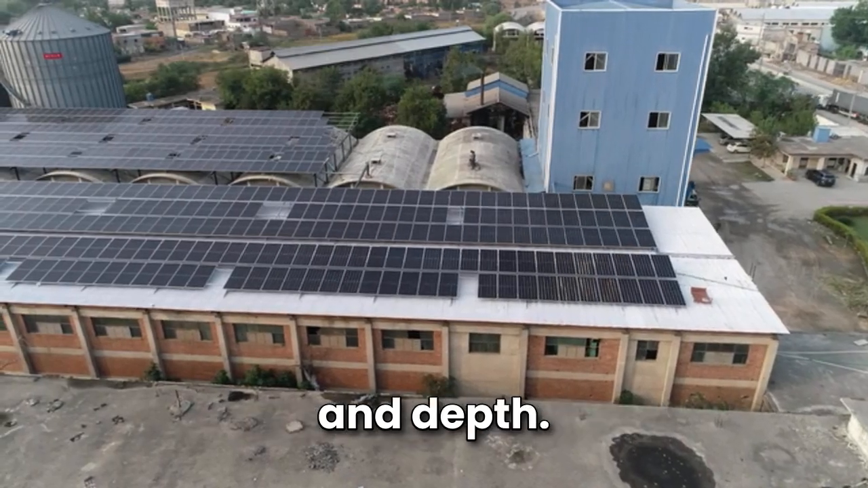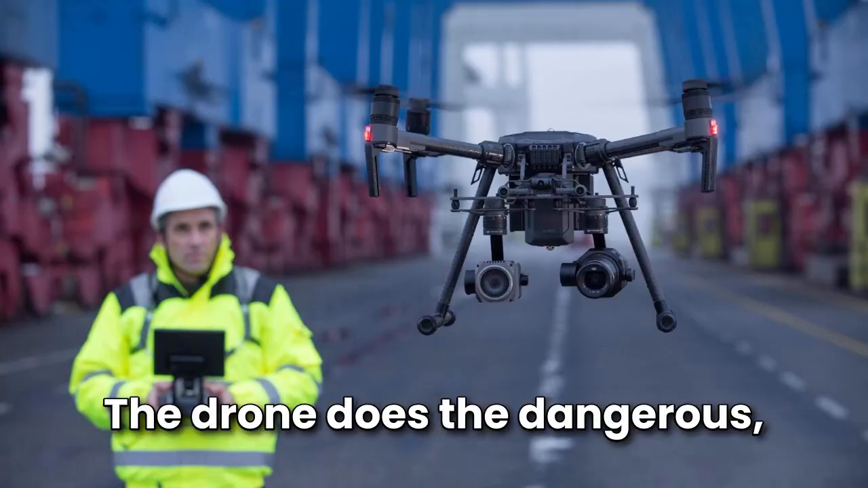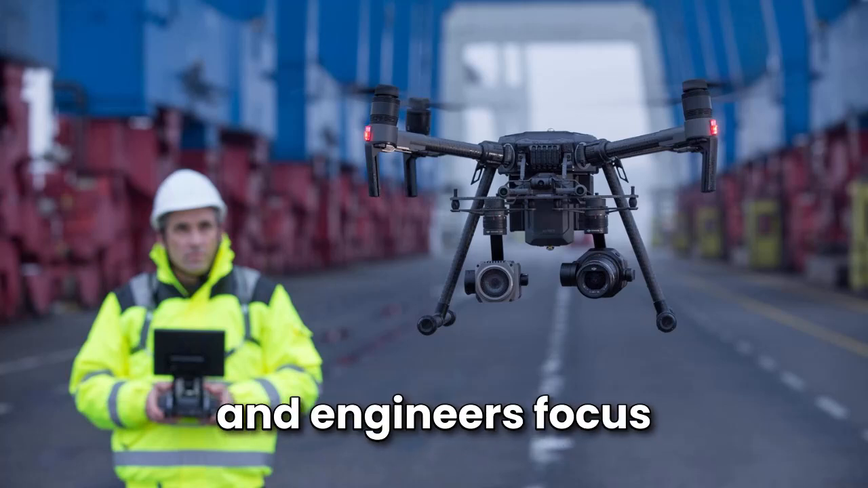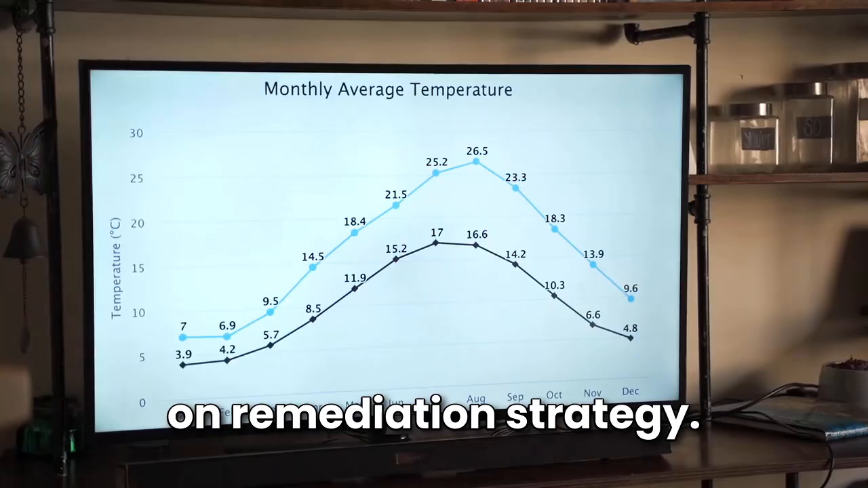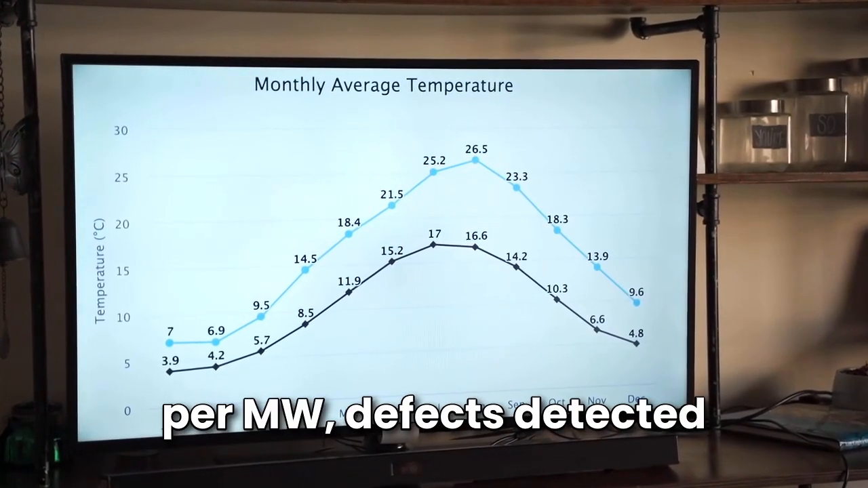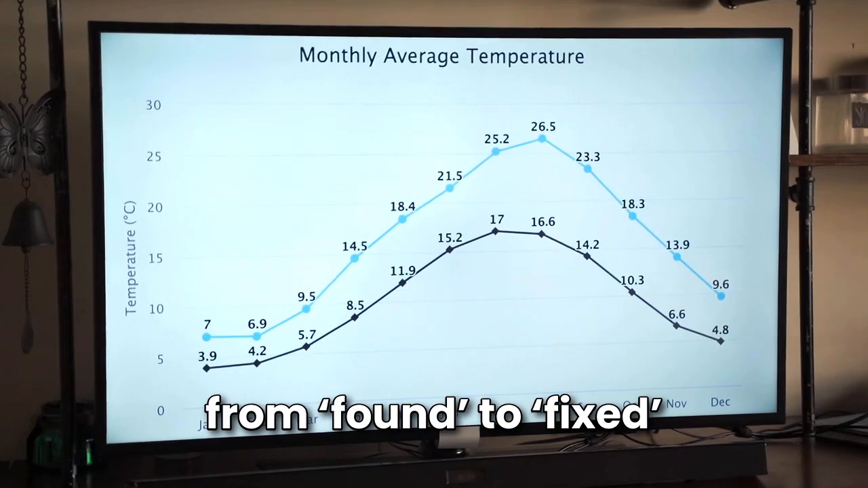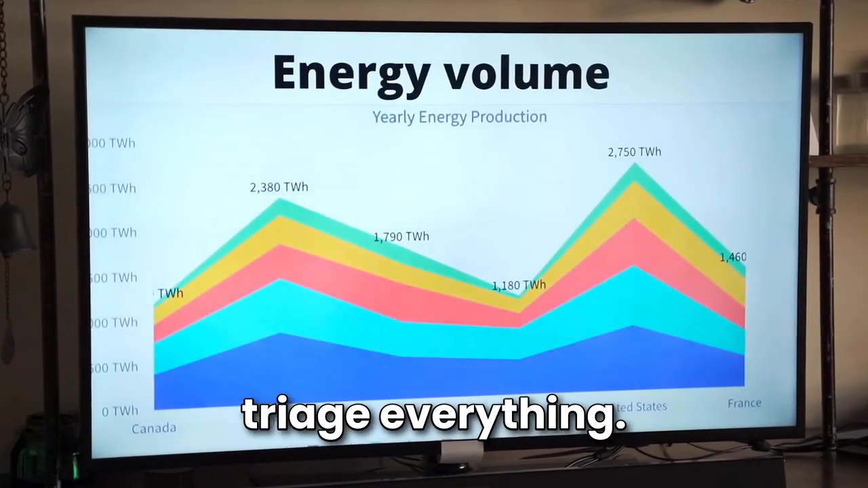Coverage, frequency, and depth. The drone does the dangerous, repetitive capture, ClearSpot's agents handle the analysis, and engineers focus on remediation strategy. We walk through inspection hours saved per MW, defects detected per flight, and how quickly issues go from found to fixed when agents pre-triage everything.